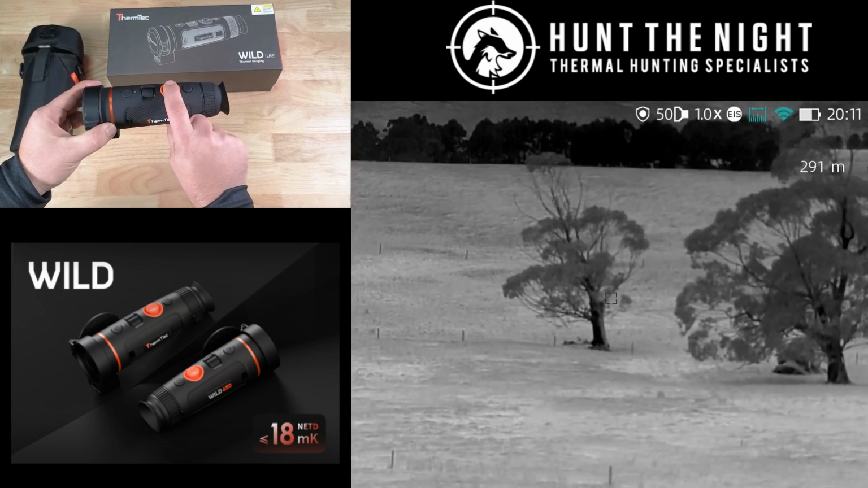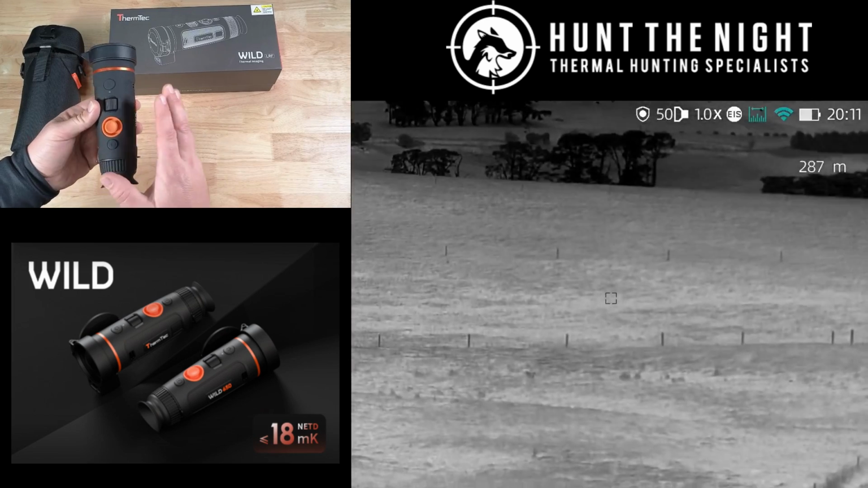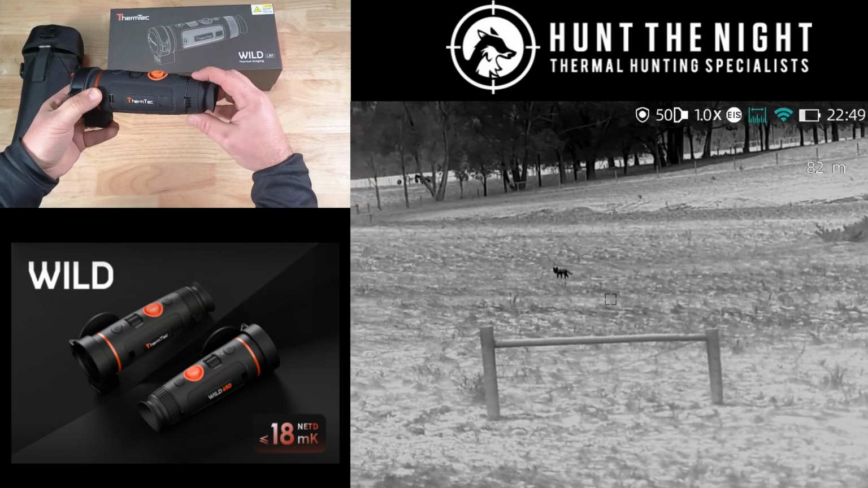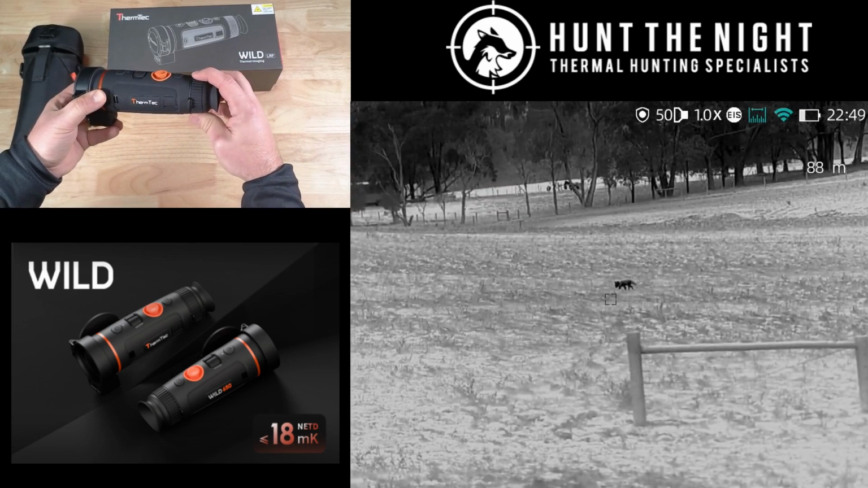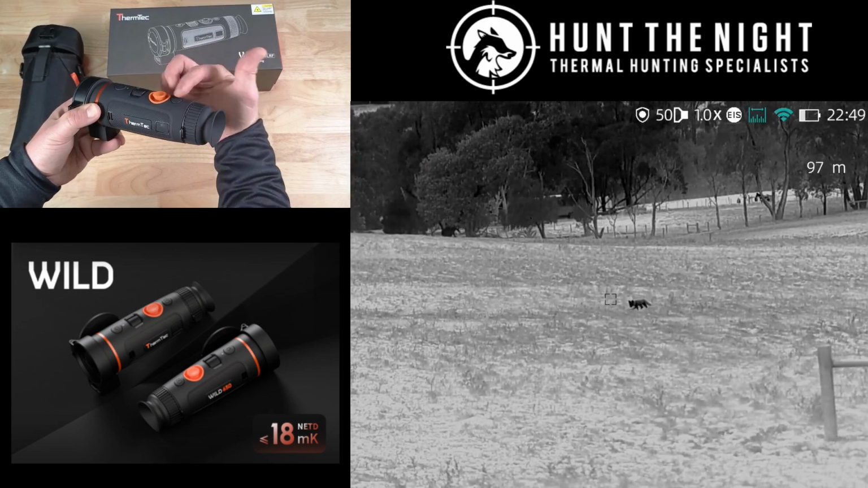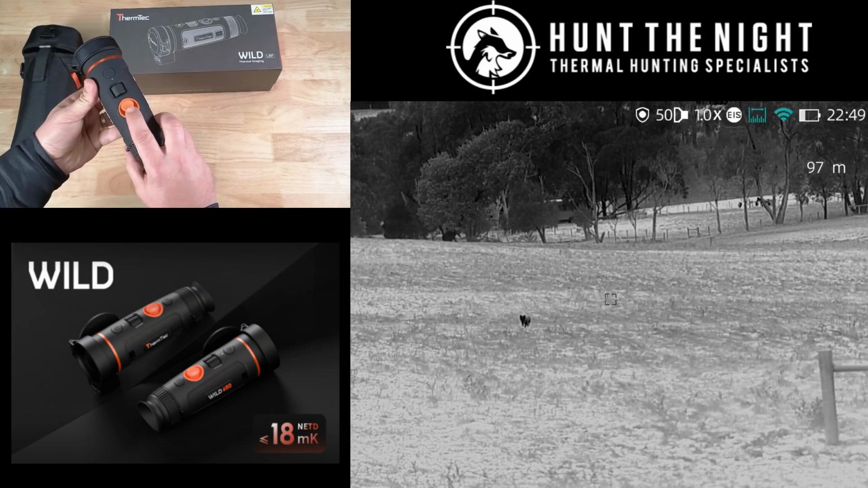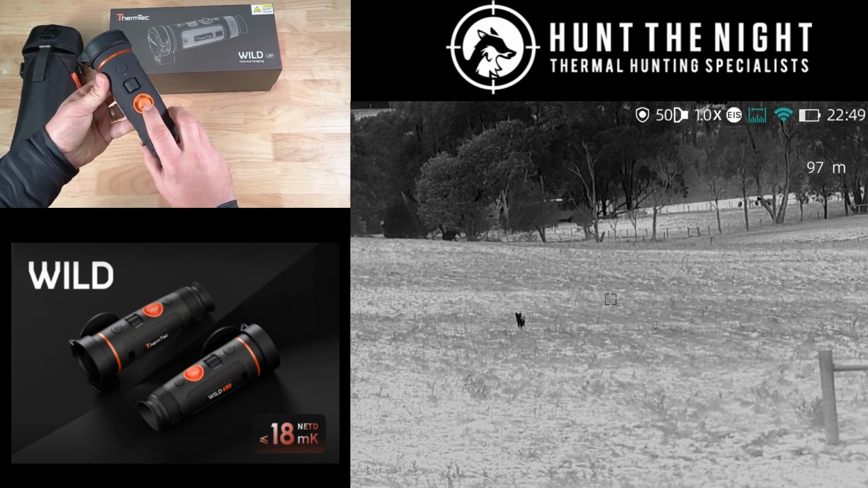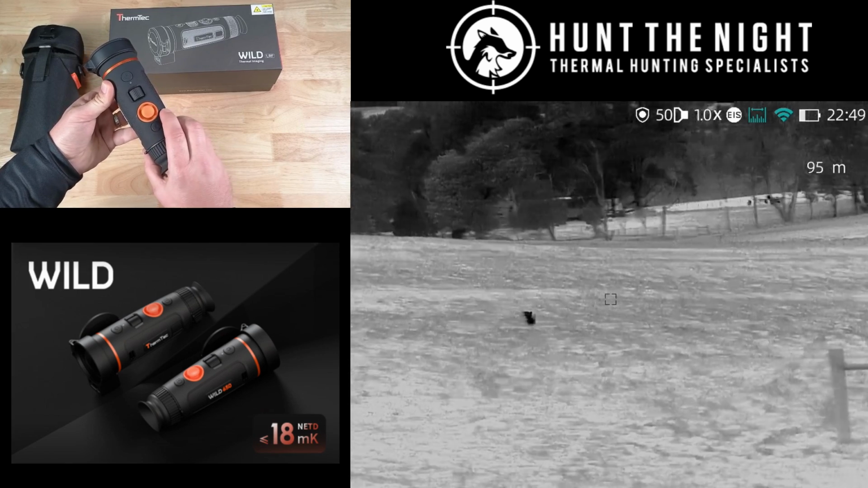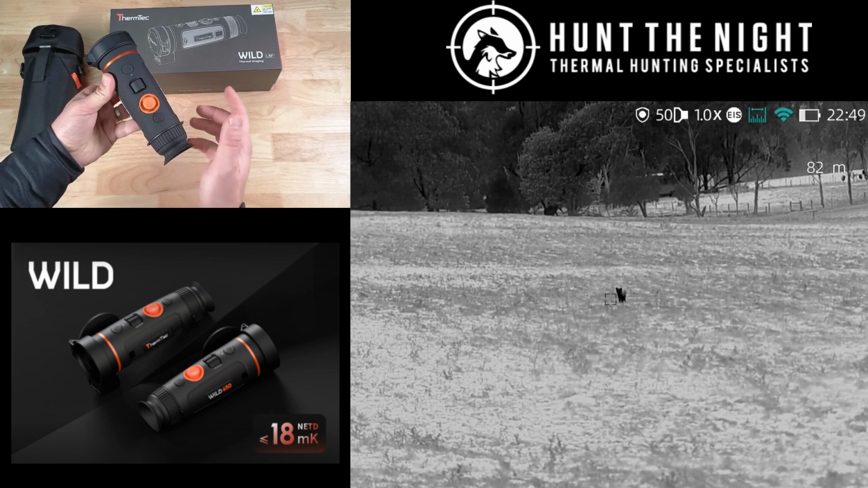You can manually refresh the device if you need to by clicking this button, but what it does do is this is now single-handed operation. Firstly, we've got our diopter here. You set the diopter so all the text on the screen is nice and clear, and that's the only thing outside of these controls here that you're ever going to adjust. We've got our joystick control, so we push it forward for zooming in, we pull it back for zooming out, we flick it to the right to change color palettes, we double click it to get into the menu, and we hold it to the left to either turn on or off the rangefinder, okay?